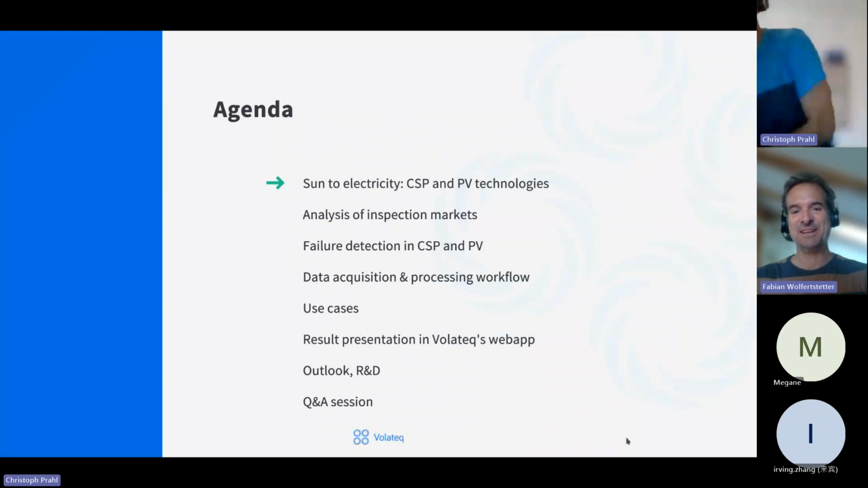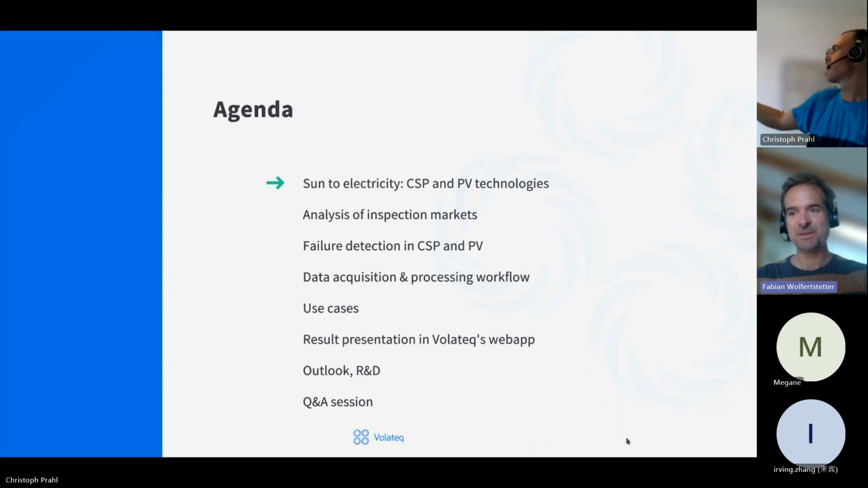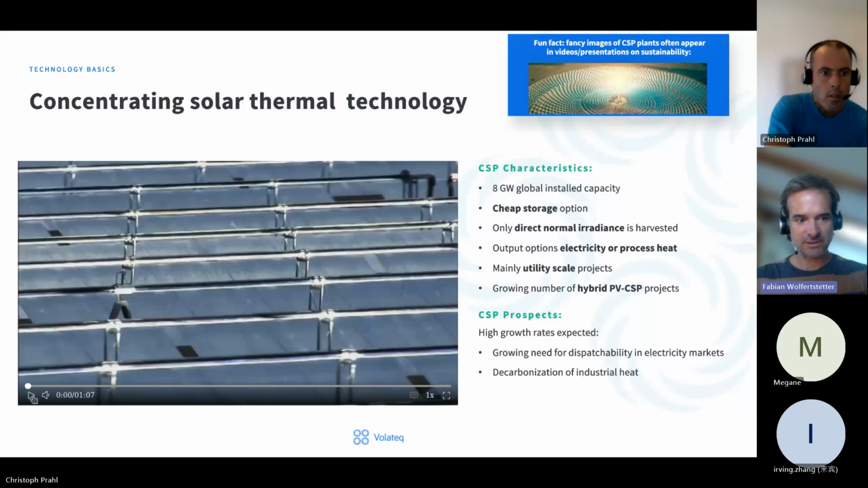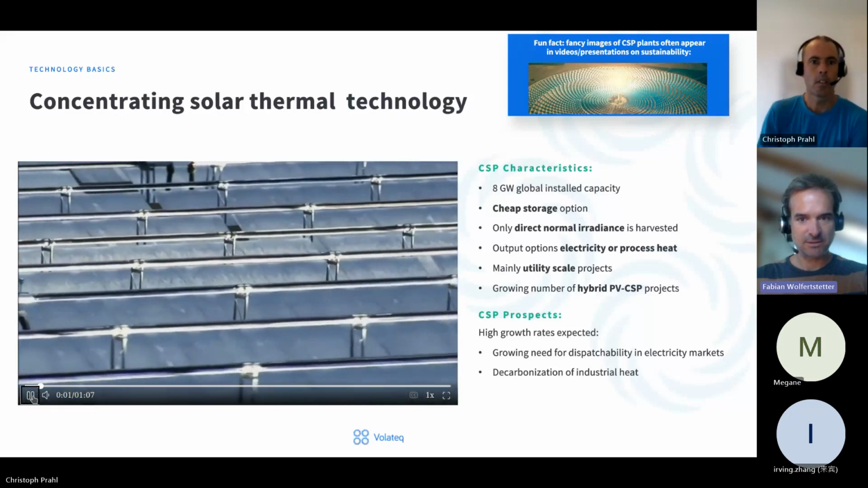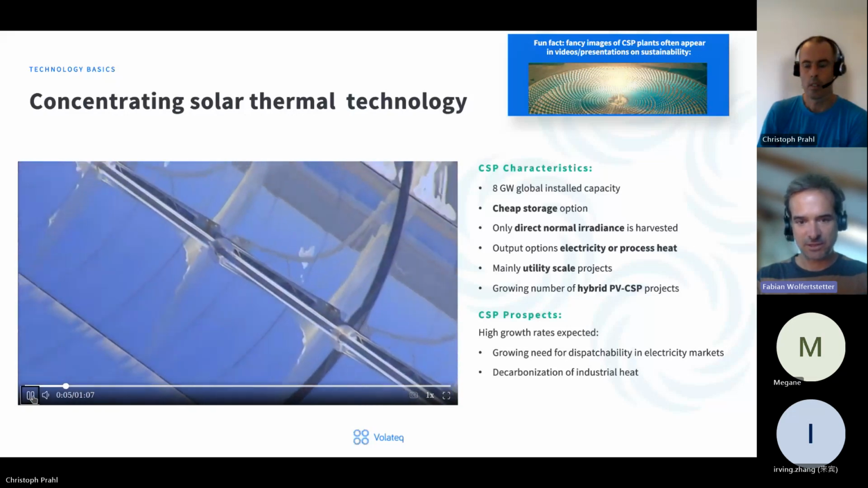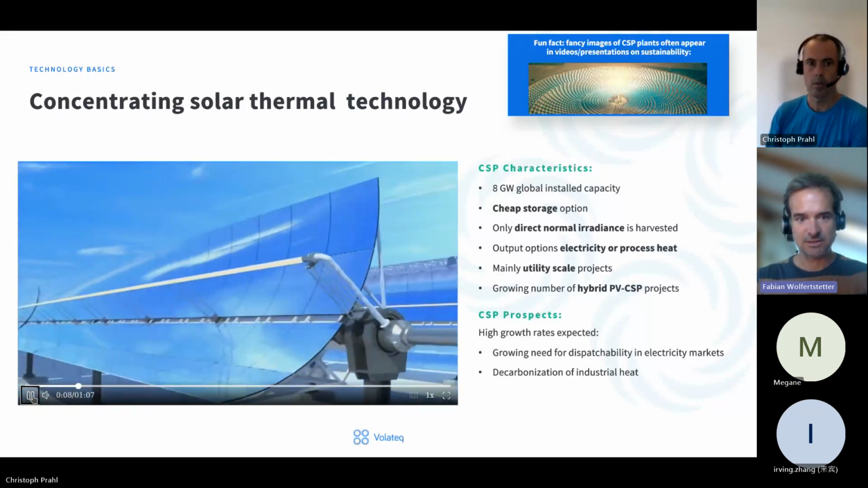So first of all, introduction to the technologies. On the next slide, we're going to have the characteristics of CSP technology. I think you can start the video right away, Chris, if that works. I hope that it's coming across. So on the left hand, you can see a video that illustrates the technology.